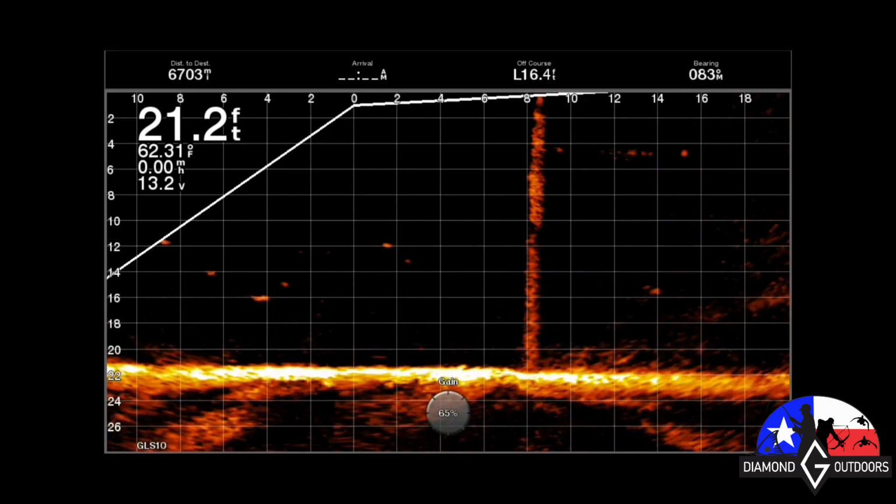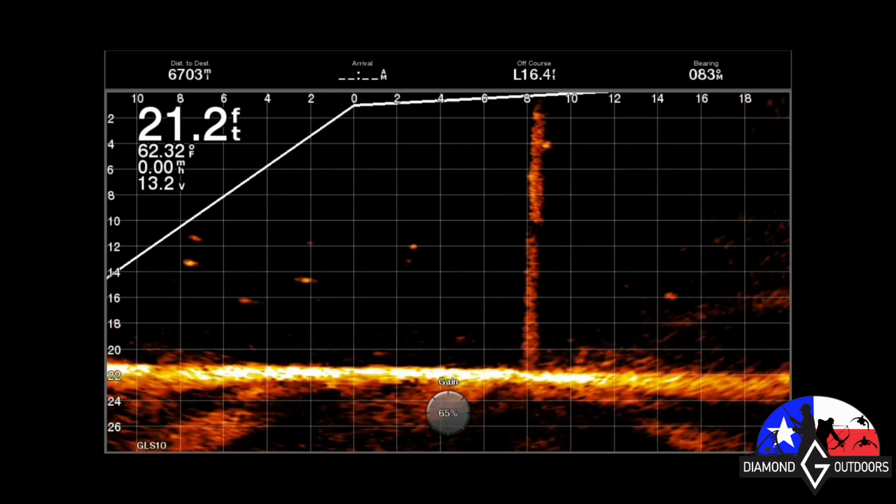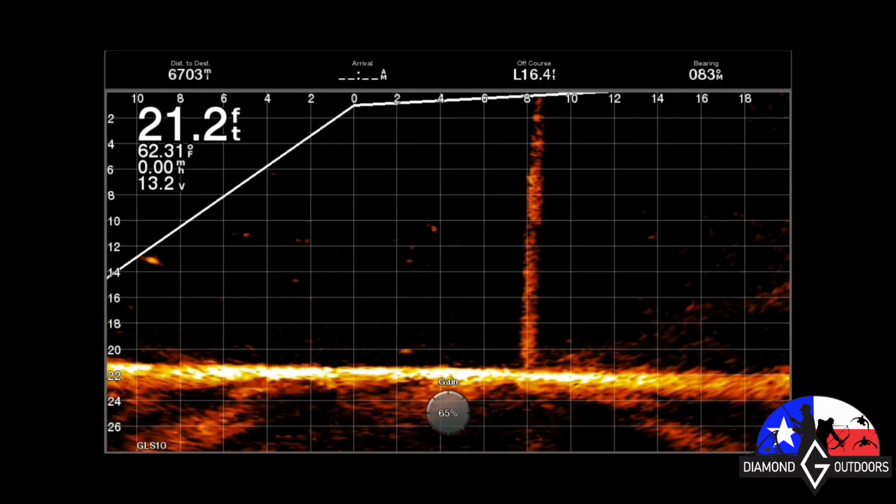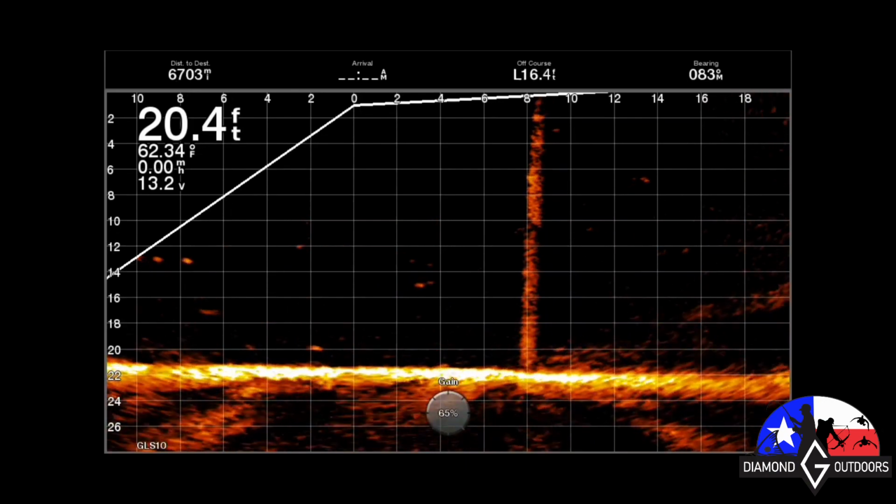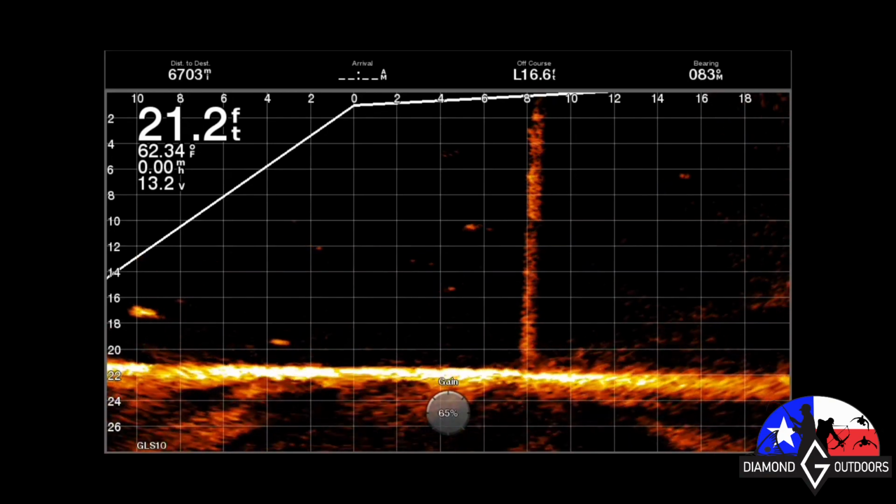This is over at the state park. You can faintly see the tree sitting on the bottom of that pier or whatever kind of structure they got. But on this one, there's definitely a lot of crappie in the screen. Hanging off of the pole, though, not right up against it. Got one heading to the pole right now. I didn't take a pole, but there was a few.